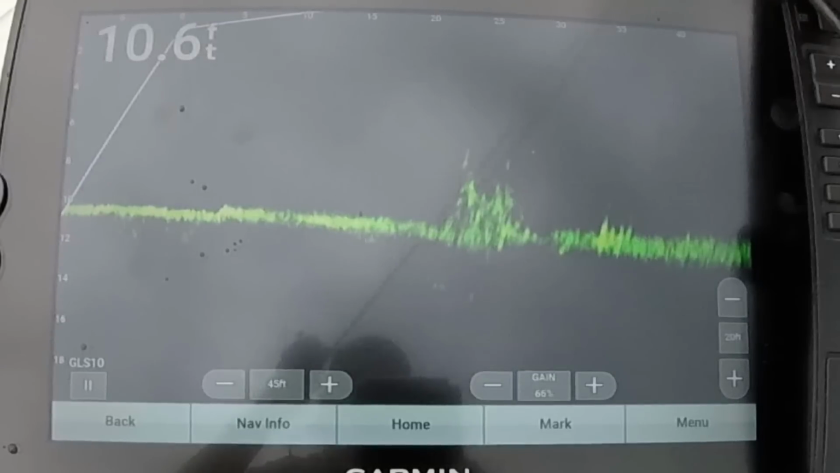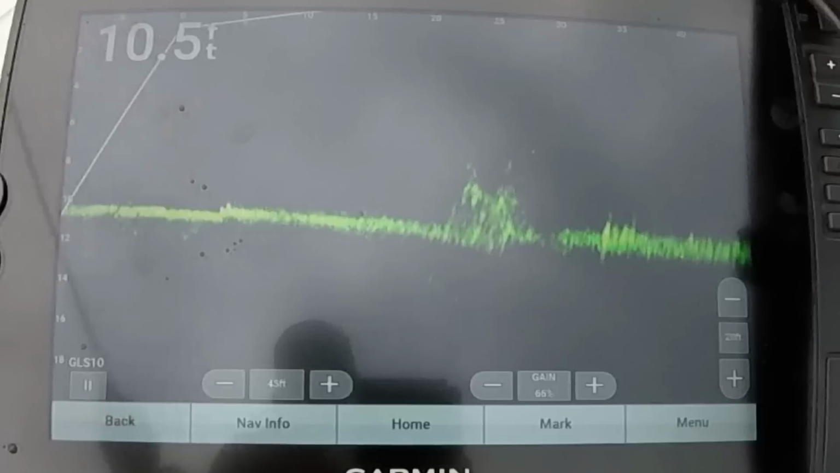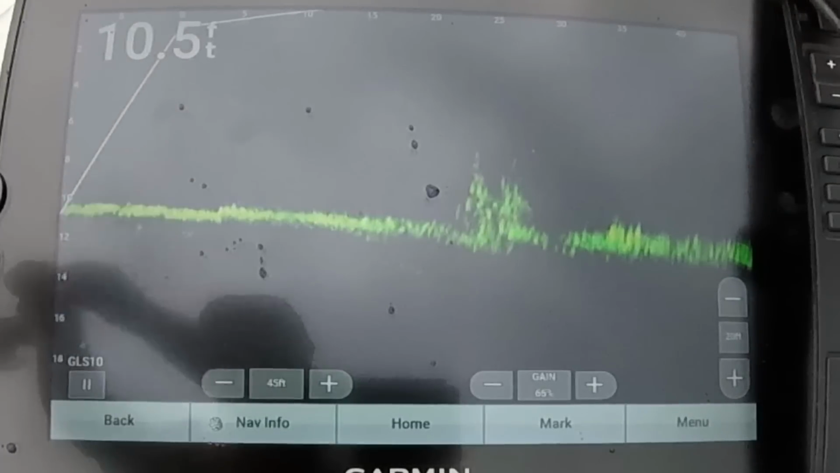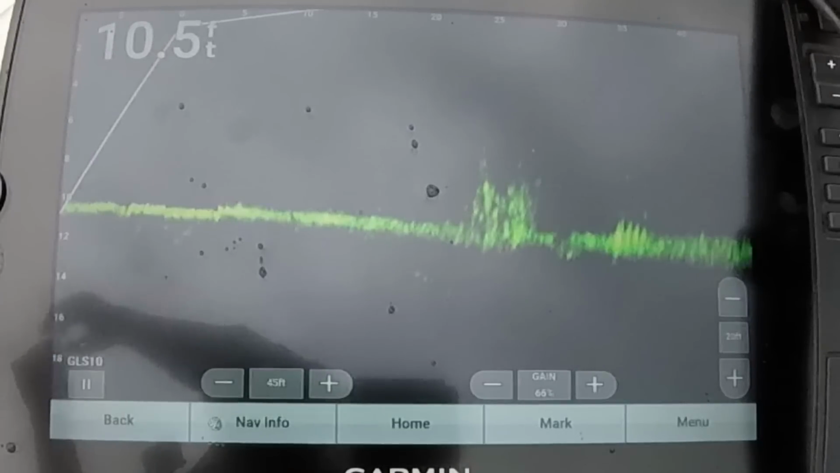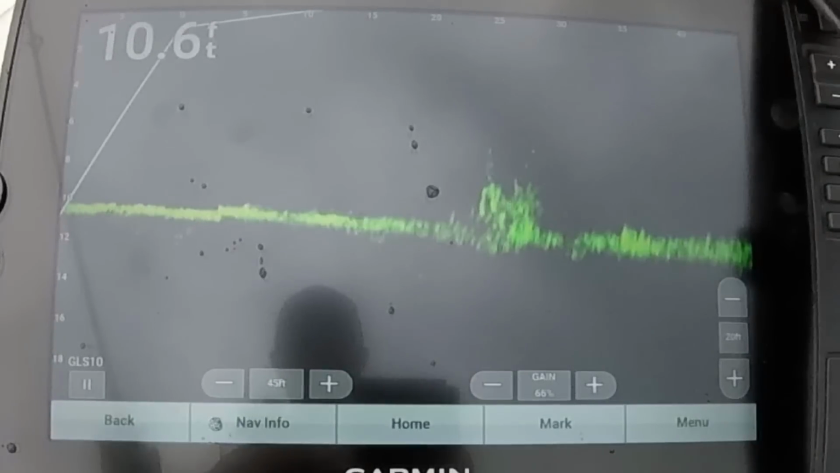There he is. That's a lot of little ones. But I can see my jig fine.